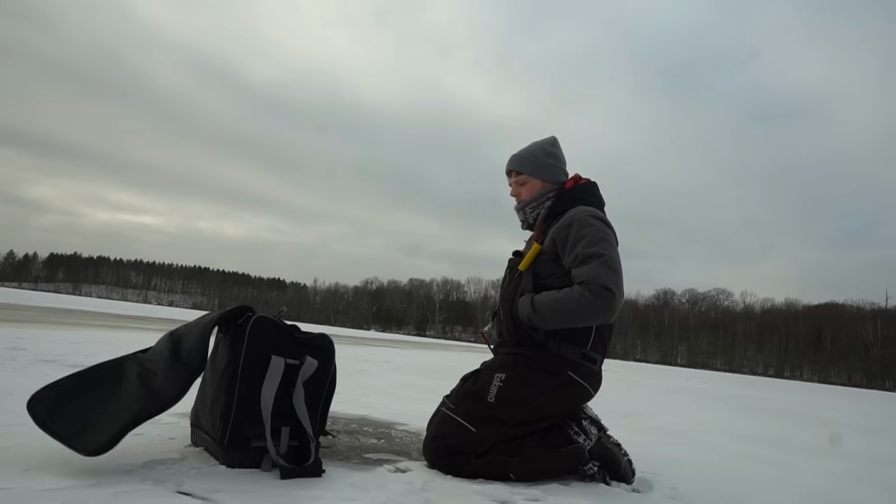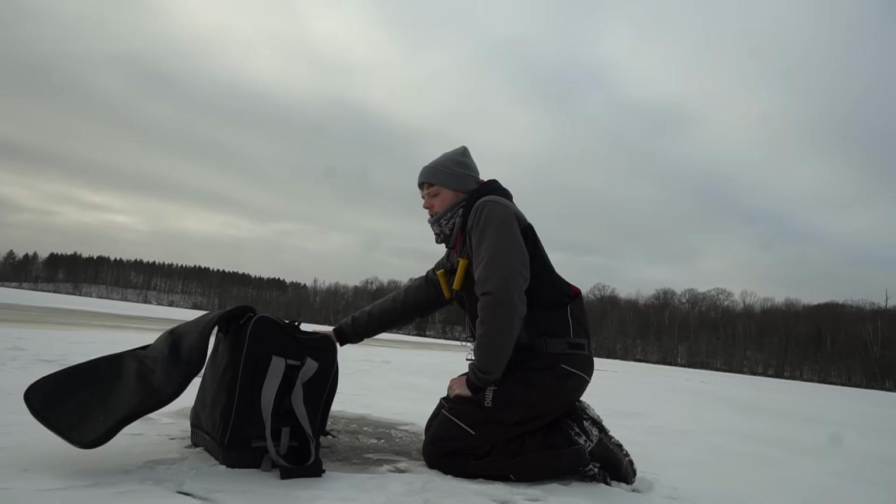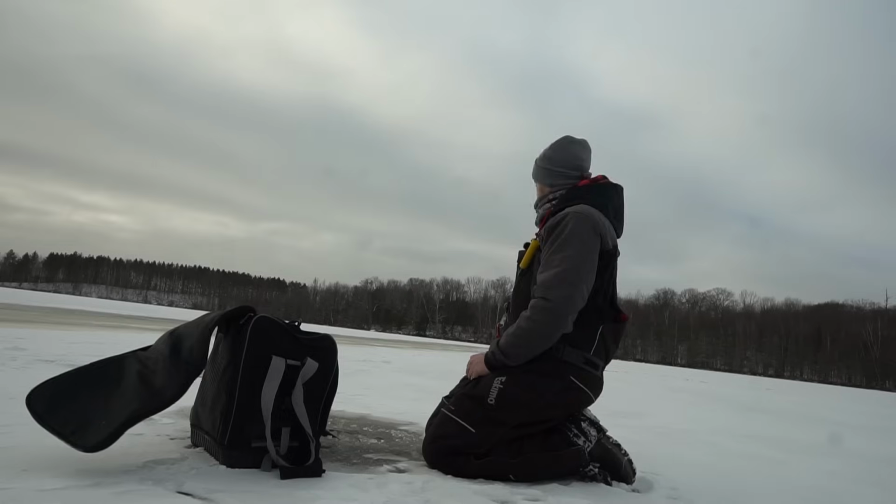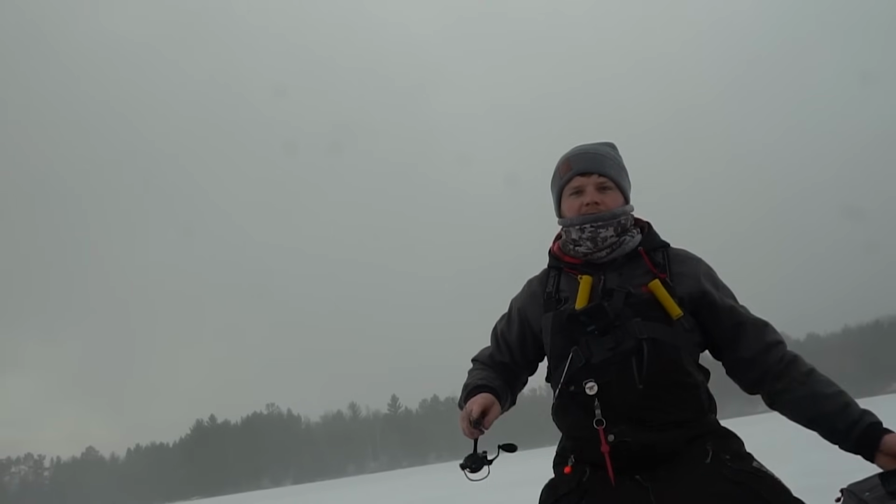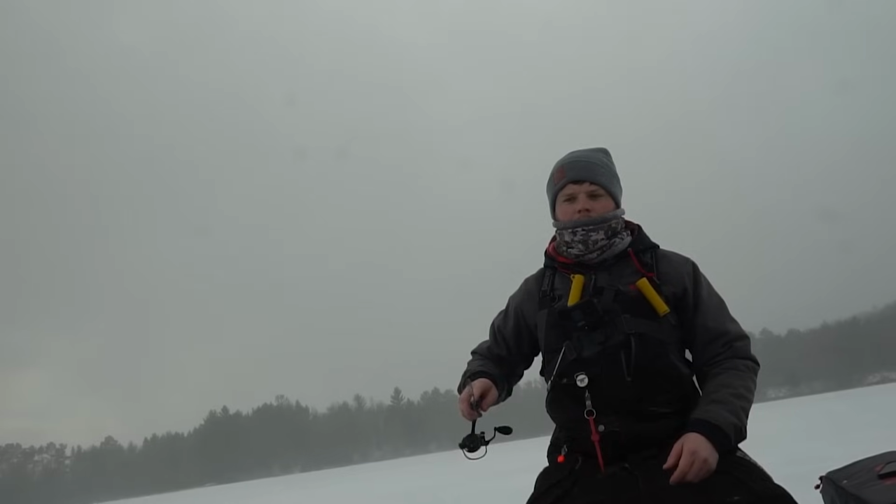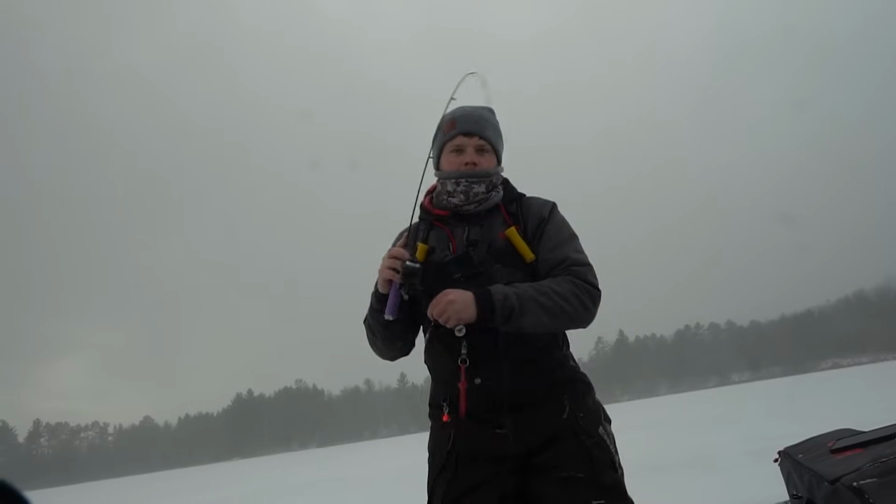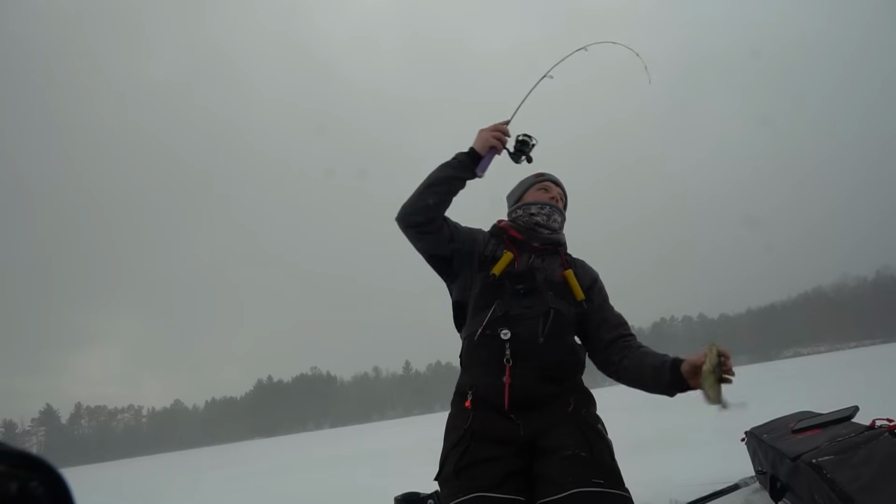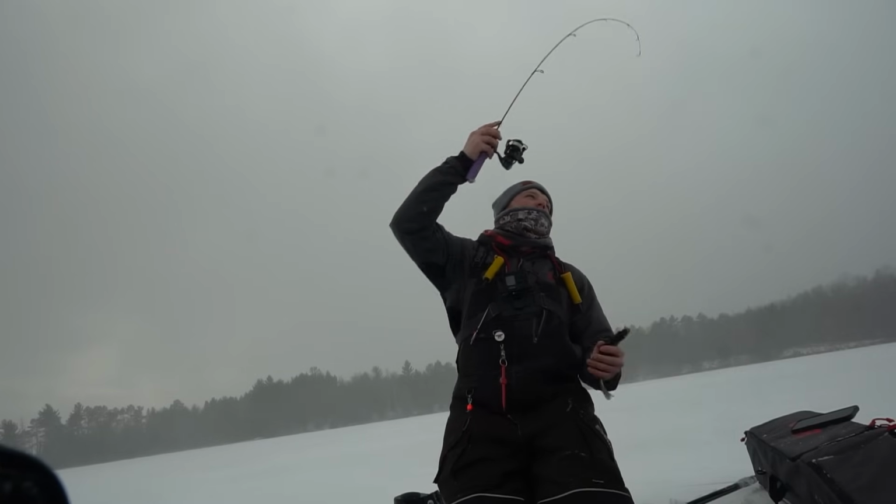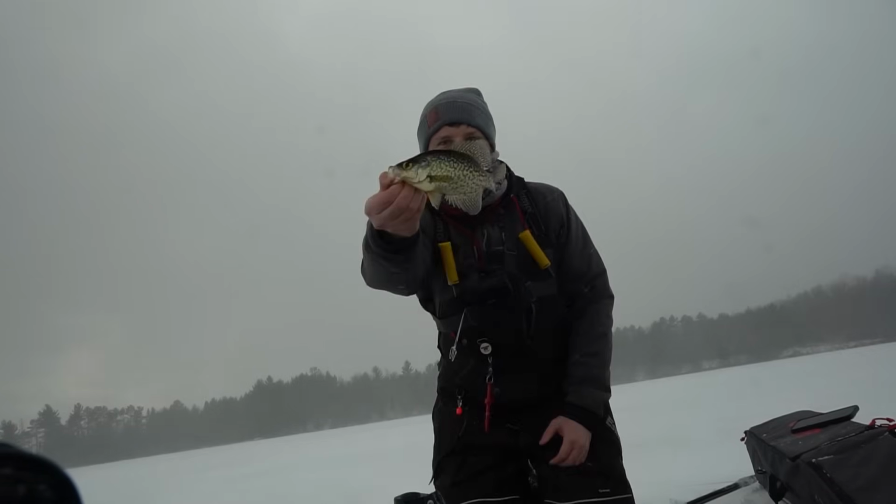Oh, let's just see what kind of water depth we have here. Oh, look at all those crappies. Yeah, we definitely need to go that way. Here we go. Come on. Yes. Yes, first fish on the ice for the season, baby. Let's go. We just got our first one.